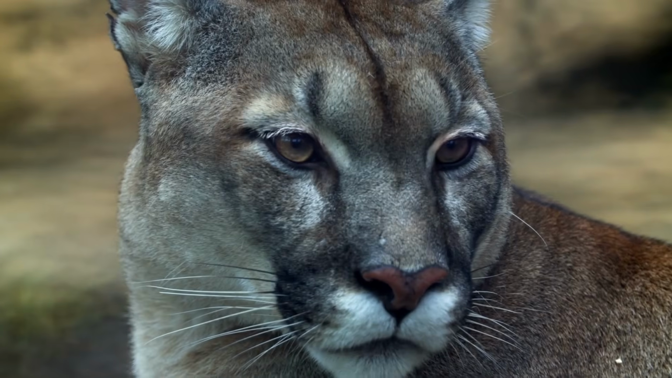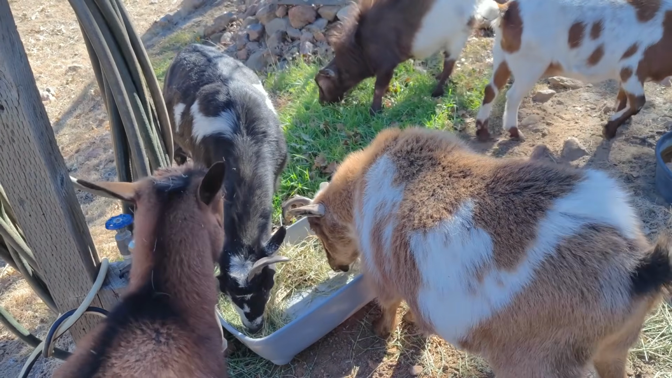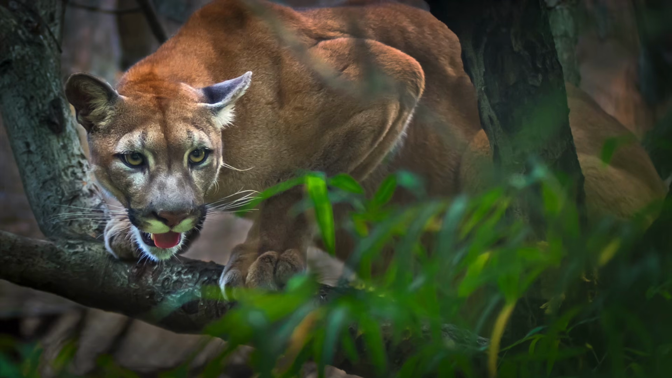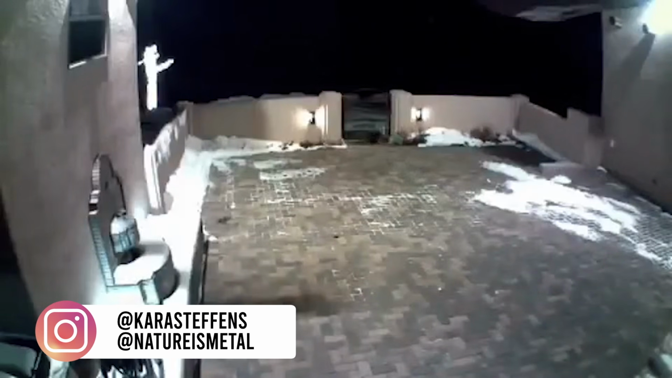Predators like the mountain lion are textbook opportunists. The meal that presents the least amount of challenge is the one they will always prefer. They are stealthy and hunt primarily by their sight. As I play this next video, we can see two small dogs in a snowy courtyard. The owners most likely were letting them out one last time before bed.